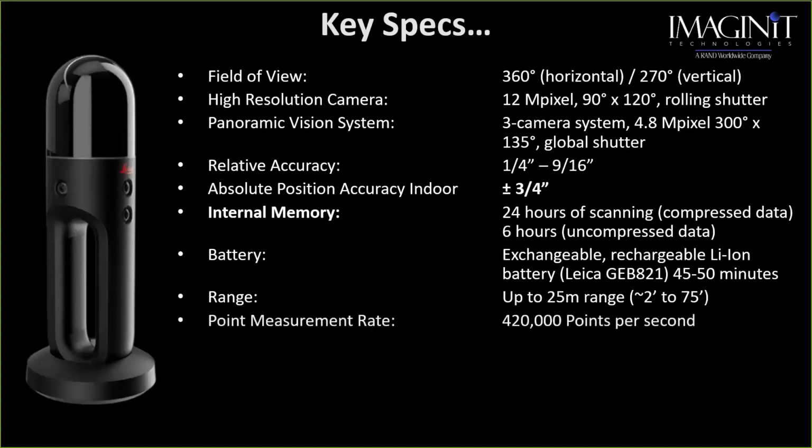Point measure rate, as I stated before, we are in and about the 420,000 points per second. To give you some idea of that amount of data, the Leica BLK2GO, which is the traditional fixed location lidar, is going to get me about 320,000 points per second.